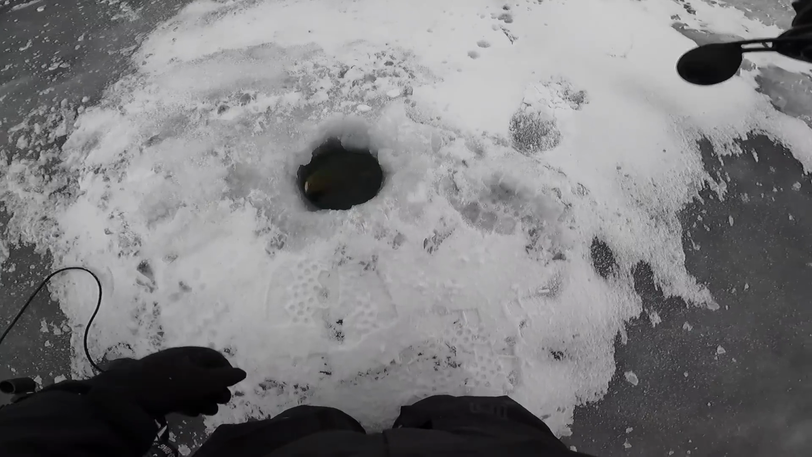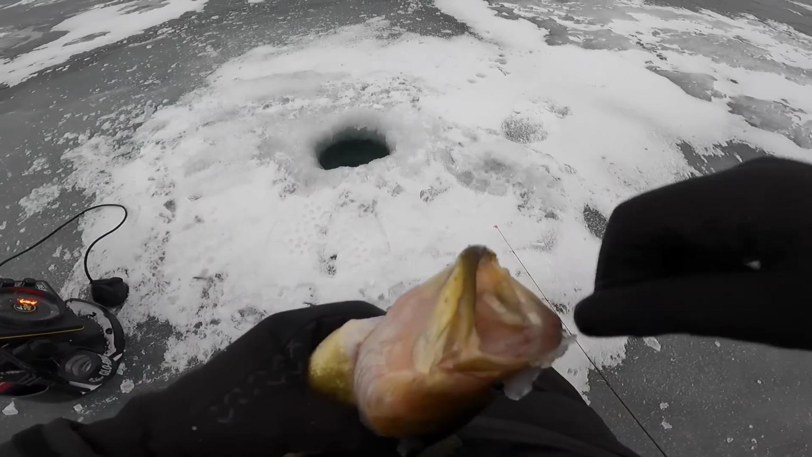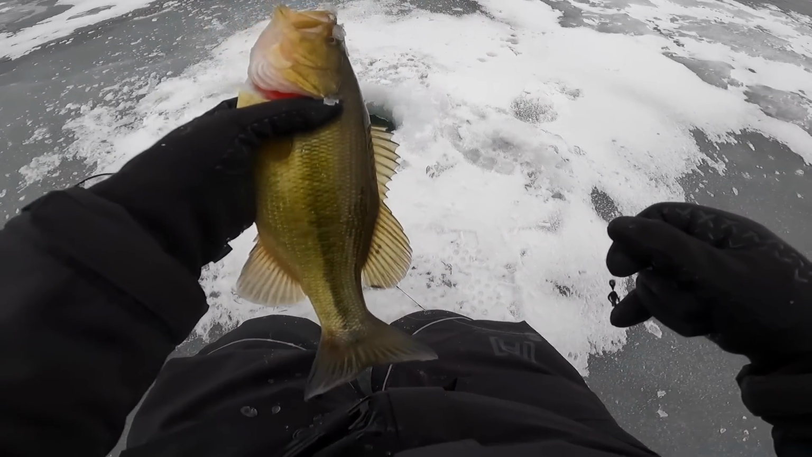Larry, a little largy, just big enough to get the heart pumping. Definitely seeing a lot more activity. Just would like it to be a crappie about that long.